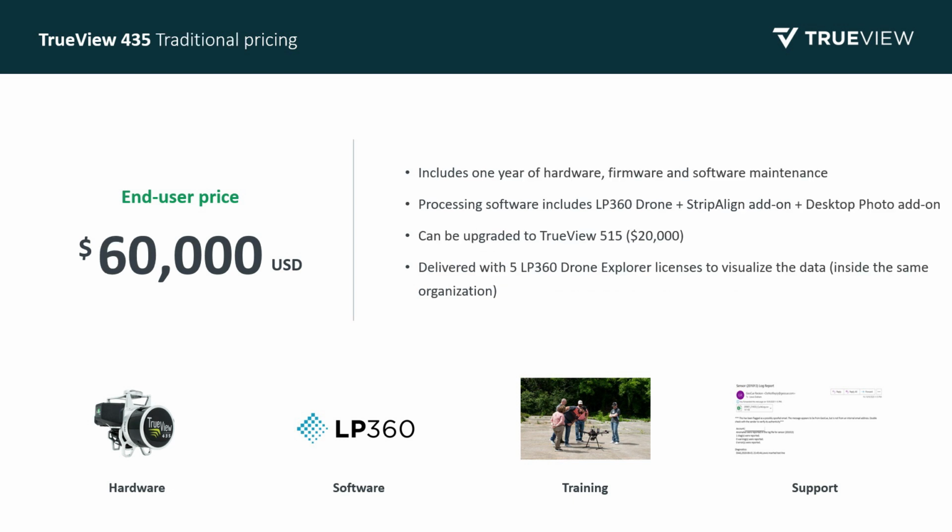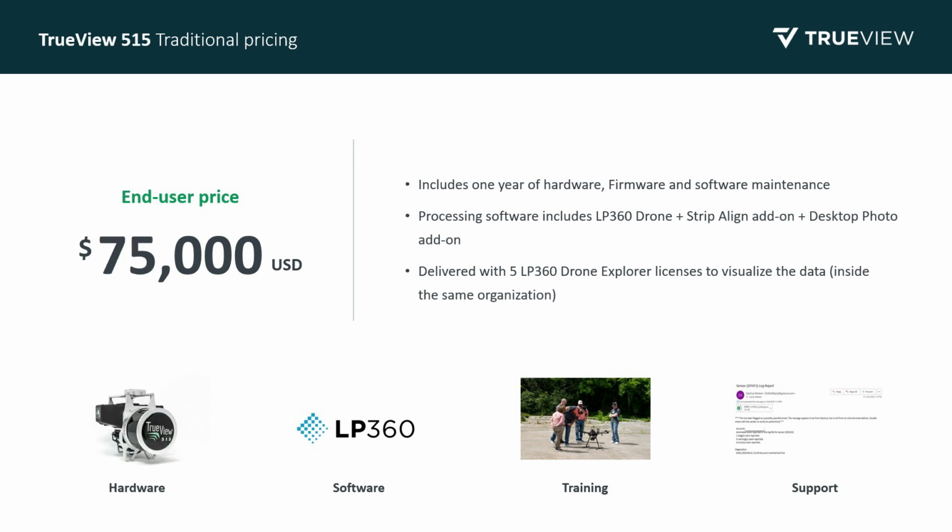Our next option is the purchase traditional model for the 435, which is priced at $60,000. This includes the hardware, software, training, and support. And new to this, we include a license of Strip Align as well as Desktop Photo. So you'll be able to process your orthos as well as do geometric correction with the 435 traditional.